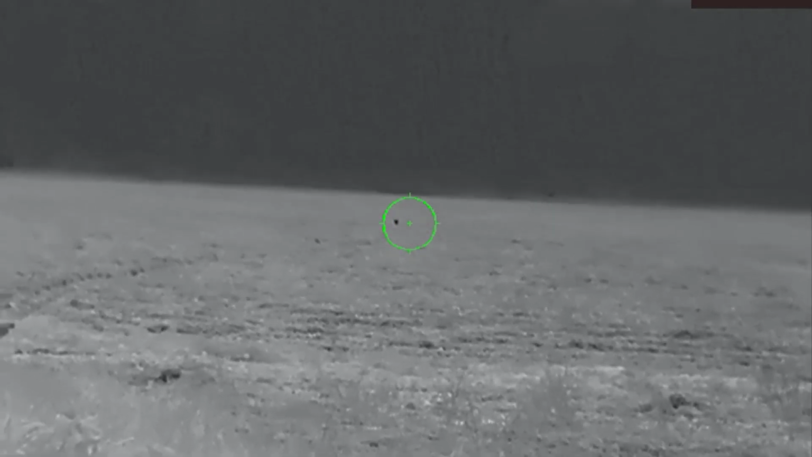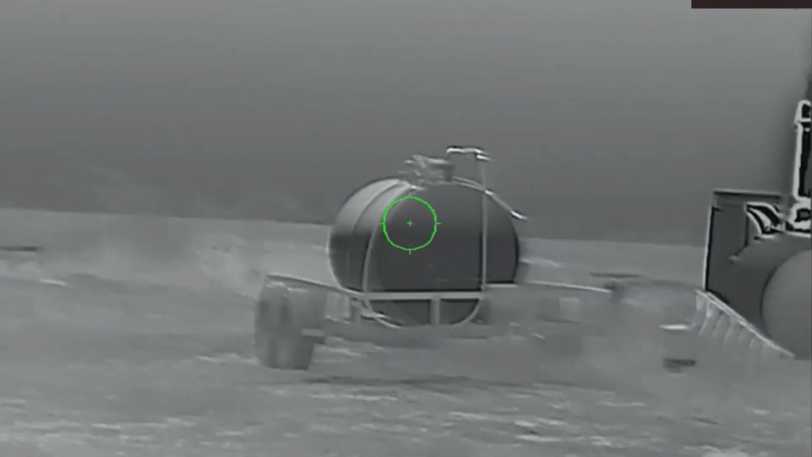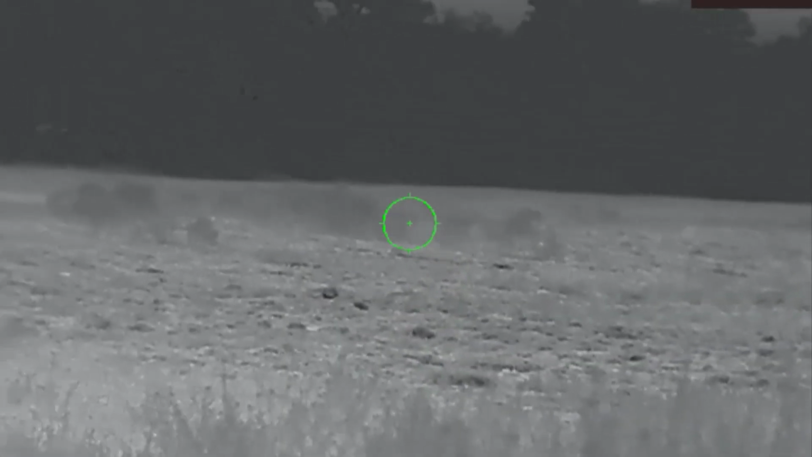The motor's really loud, so he can't hear us. We're hitting the little bumps where the tires of the pivot go, so it's bang, you could hear a little bit of noise, but it didn't really give us away because the motor was so loud.